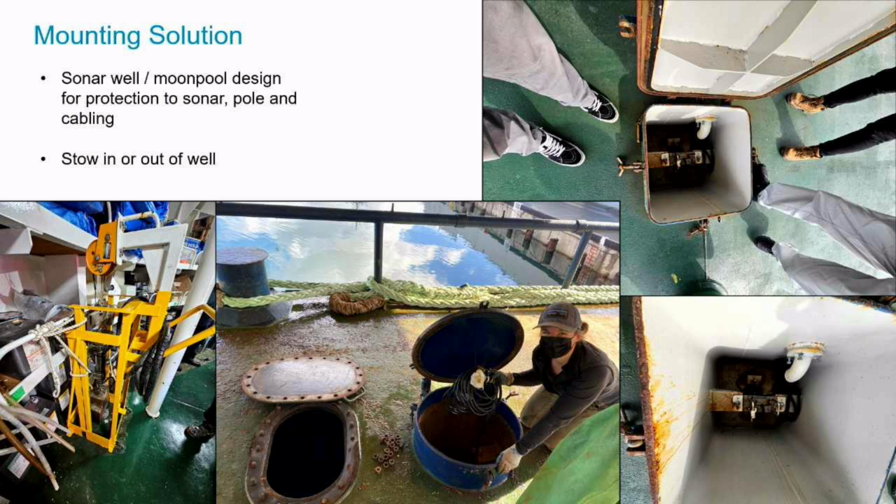As a mounting solution, I actually went to Japan and visited a bunch of dredges there, and what they had were moon pools. A lot of their dredges had these sonar wells, moon pools, and these are different examples of different dredges. These were all mounted in front of the crane, so very close to the bucket. On the left-hand side there, you can see a winch system, so they can raise up the sonar if it wasn't in use or they're transiting, and then store it somewhere, then redeploy it down the moon pool at a later time.